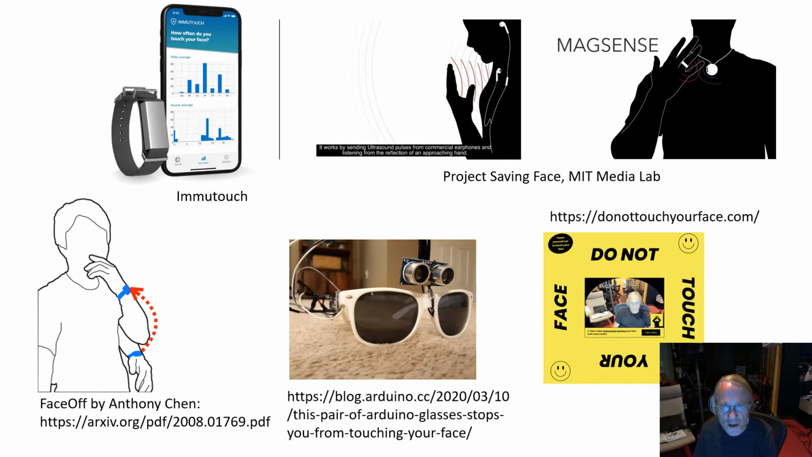Of course, technological solutions have been proposed. A number of projects use smart watches and sensors such as accelerometers and proximity sensors to detect face touching. Perhaps most relevant to the present work is the computer vision-based approach on the bottom right. It uses a webcam and machine learning approaches to detect when you touch your face.